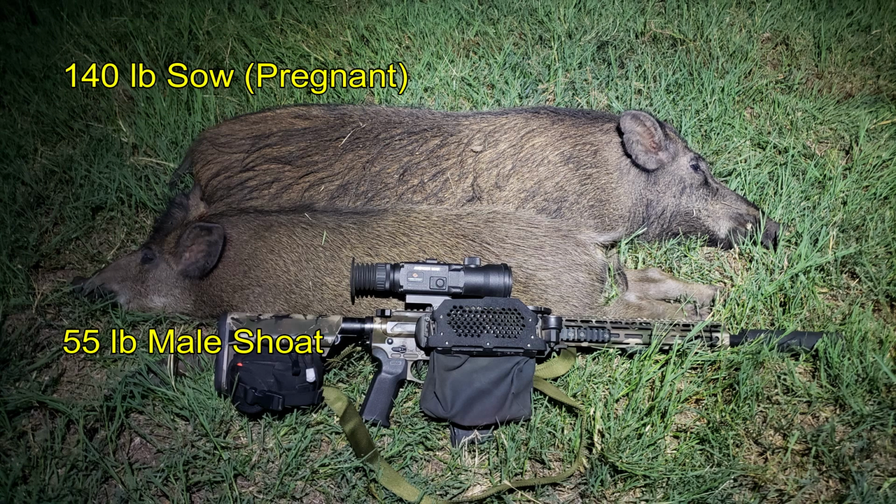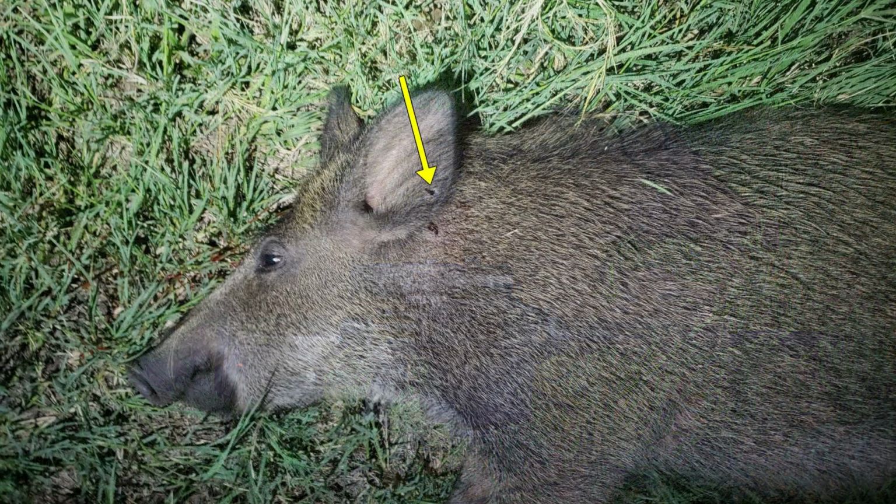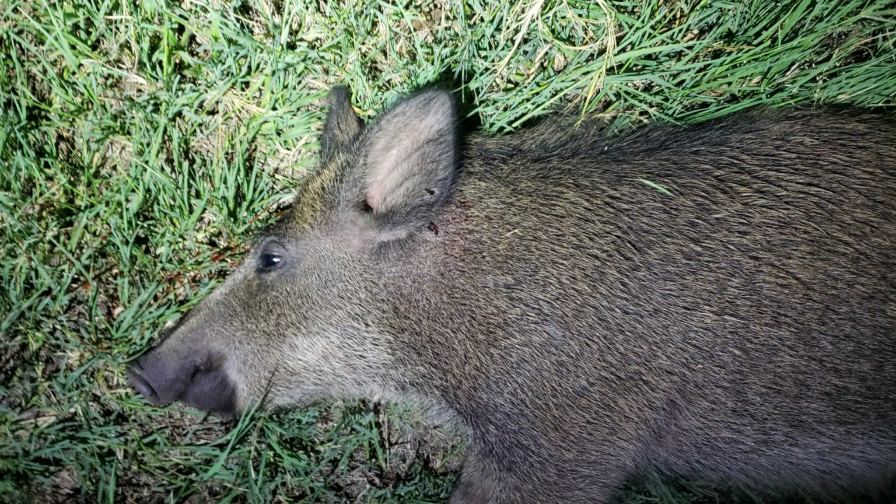2 down with 1 shot, and I came away with a 140-pound pregnant female and a 55-pound male that was shot through the ear, the bullet then going through the back of the head, continuing on through the female, penetrating the shoulder, breaking the shoulder, and then going through to the thoracic spine. And she was pregnant with 7 on board. These were teeny tiny, and I had trouble finding them, and I ended up damaging number 7 in the process.